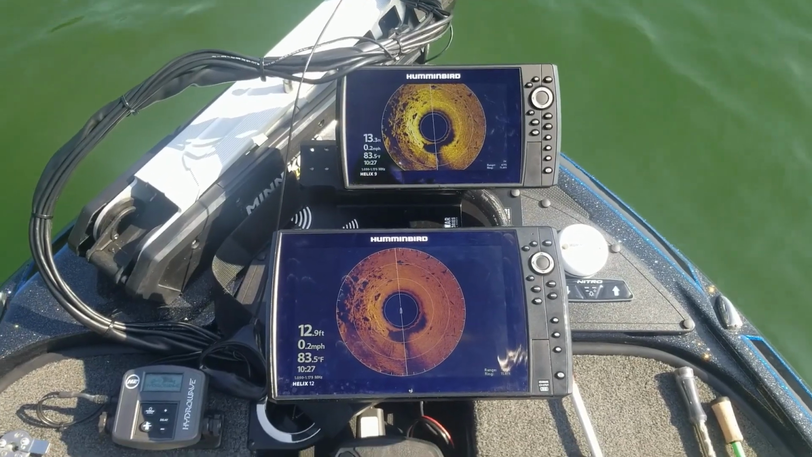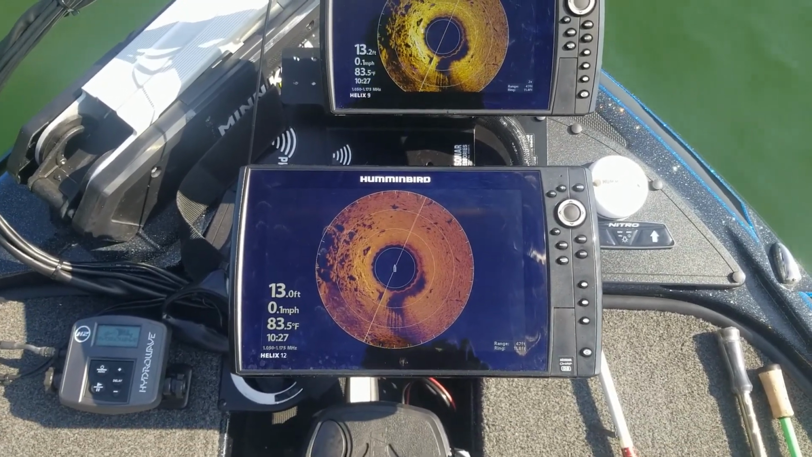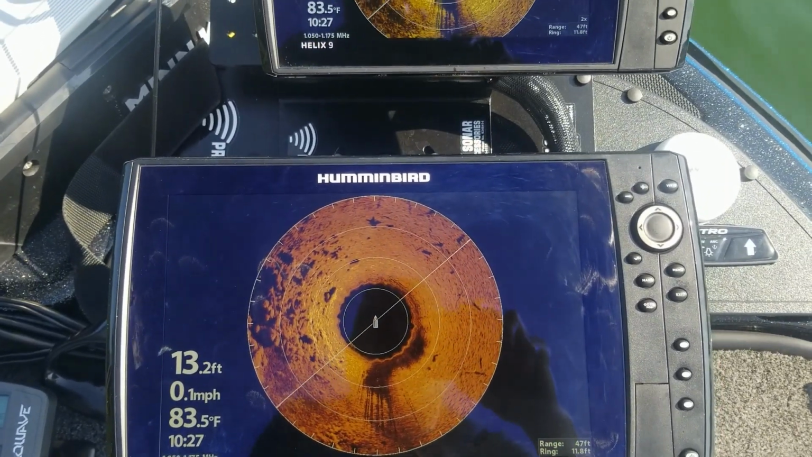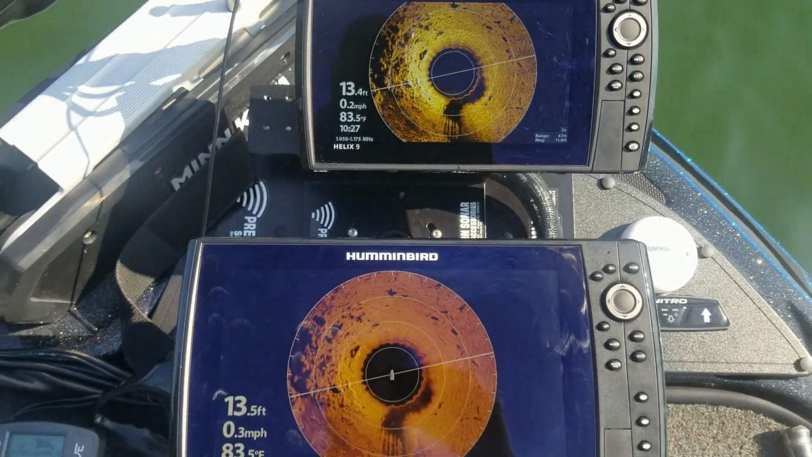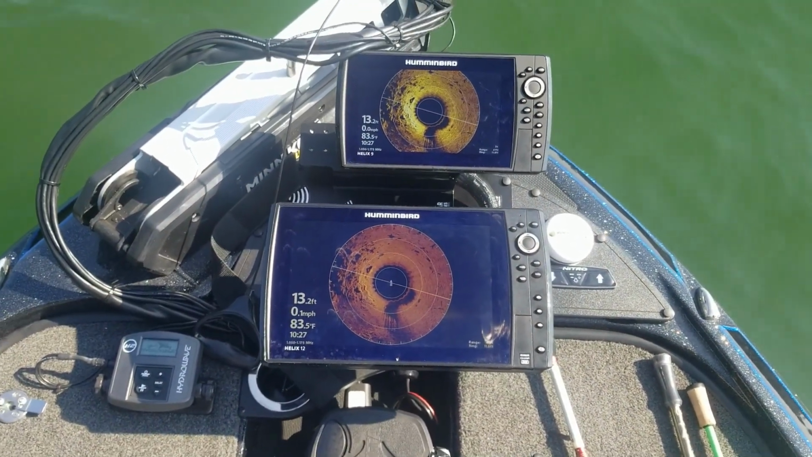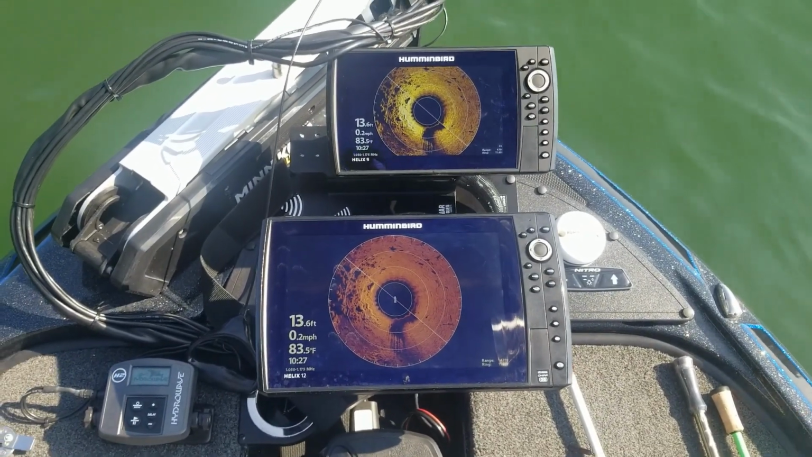All right, so I'm out here with another way that you can dial in your 360 imaging unit. As you can see, I'm over here with a nice group of rocks off to my left. And basically what I did is I came out to an area where I could physically see the rocks. Let me just head over that way real quick so you can see the rocks that I'm referring to.